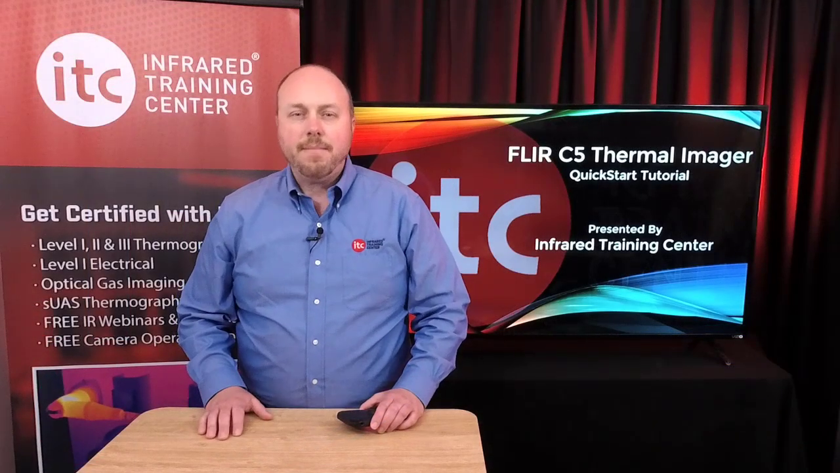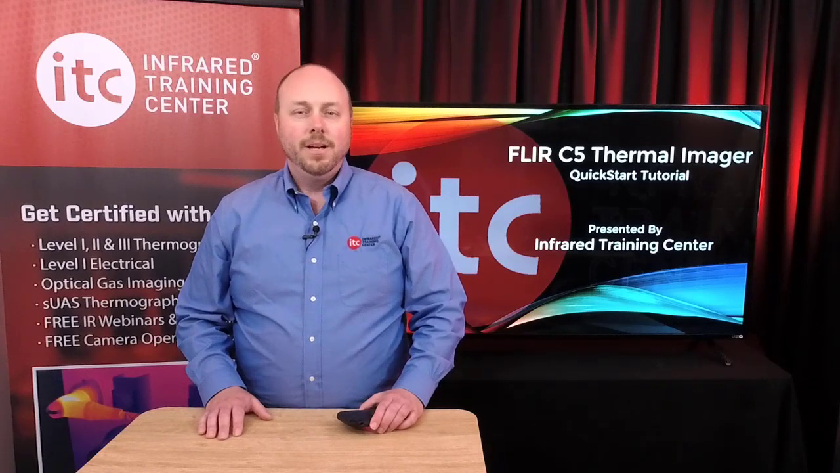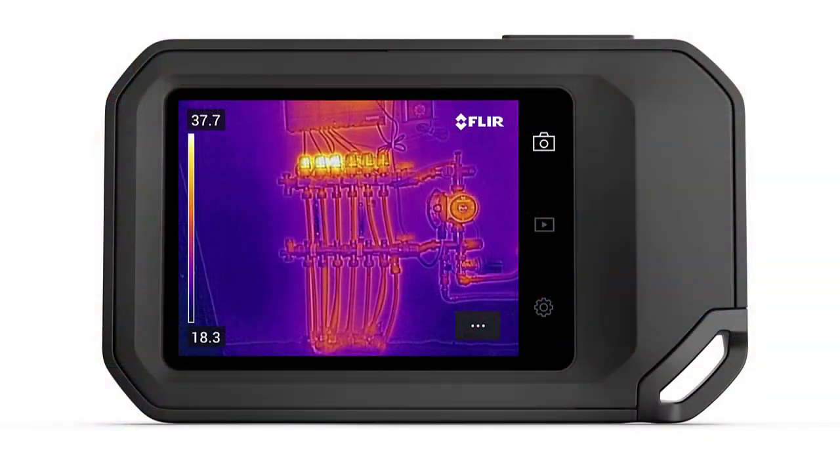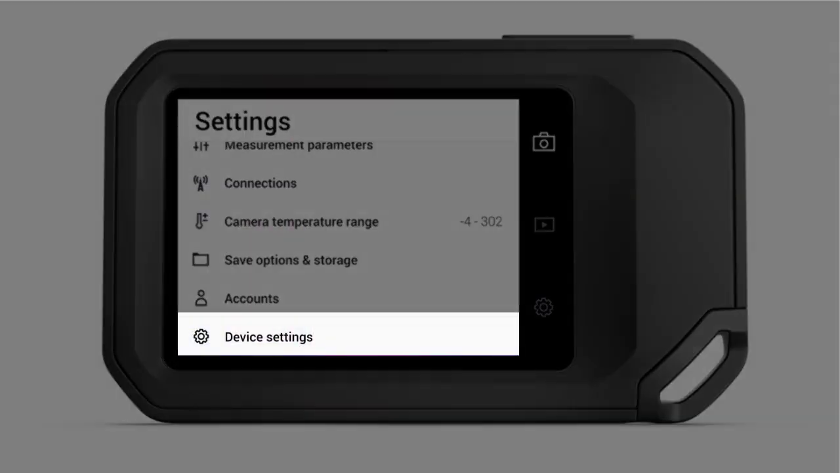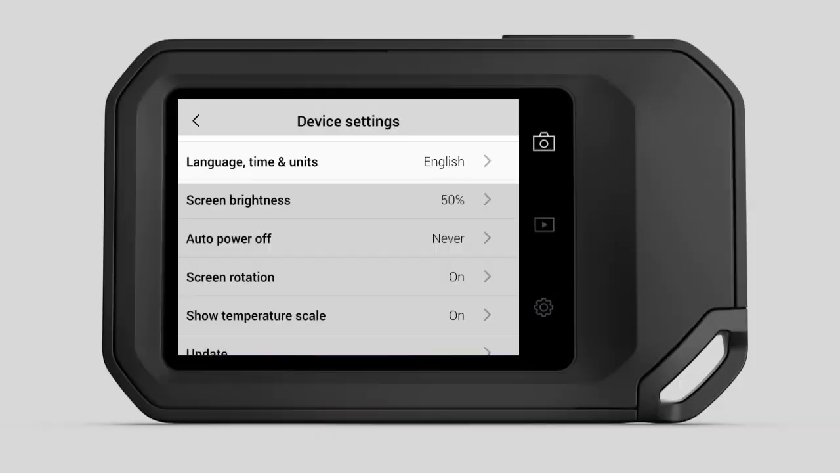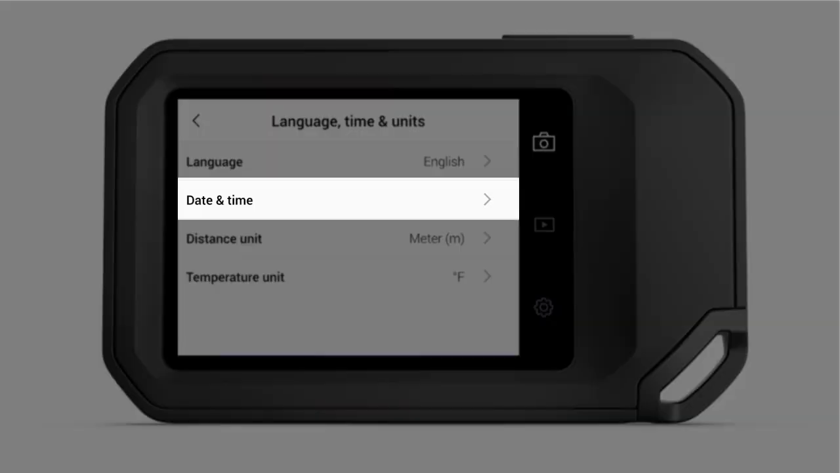Having the correct date and time entered into your camera is important for proper documentation and record keeping. You'll also want to be sure that you're using the right temperature and distance units. To set the date and time, tap the settings icon to the right of the display. From here, select Device Settings, press Language, Time, and Units, and this will open a submenu where you can then select Date and Time.